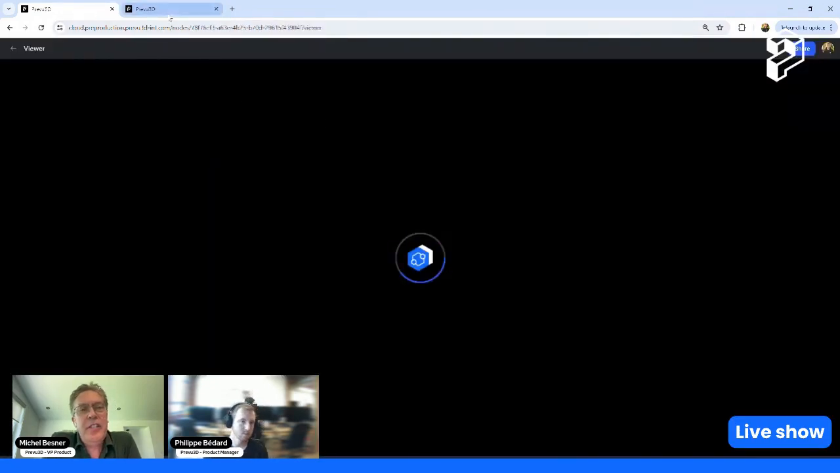I think it's a 70 gig point cloud, and it only takes a few seconds to load the initial view. So it's very quick on any type of computer. A few more seconds here. It's a bigger data set, so it's a good test as well to see that it takes a few seconds, but not too bad.